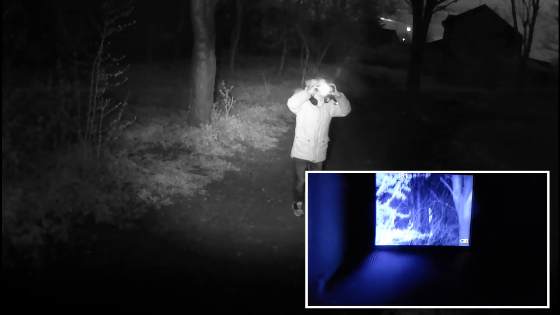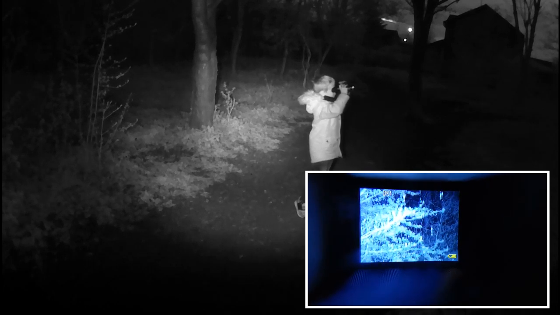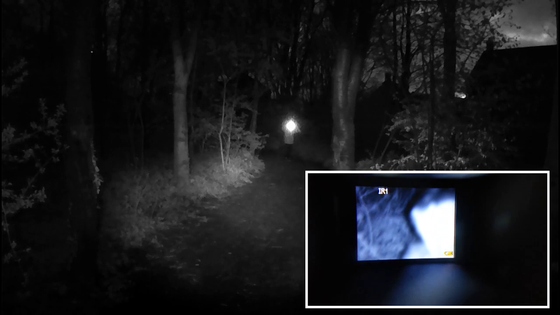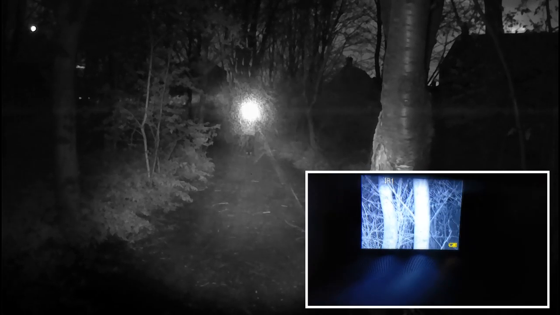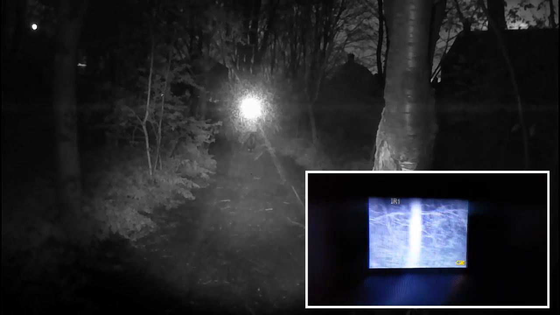You'll see as well that because you can't record on the unit, I've held my mobile phone up to the screen, to try to record what I see through the unit. Doesn't do it justice. The unit itself is absolutely crystal clear when you're using it. Fantastic bit of kit, but you'll not see that on the mobile phone footage that's been recorded through the screen.